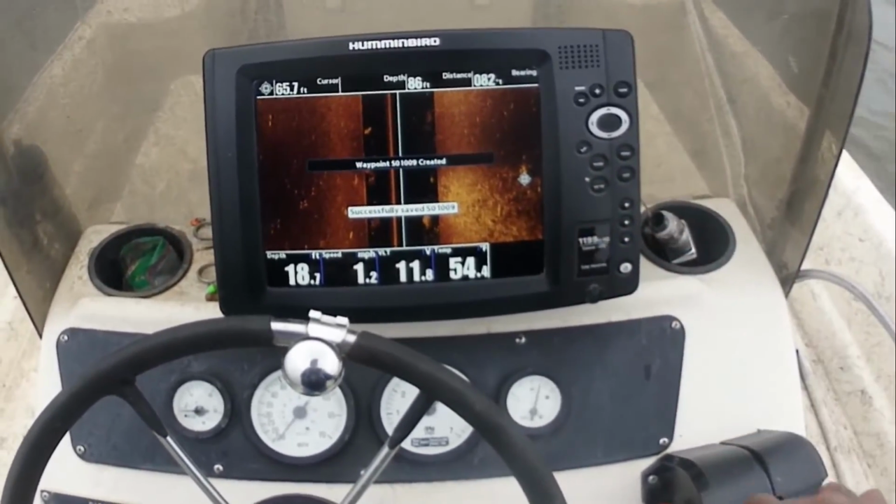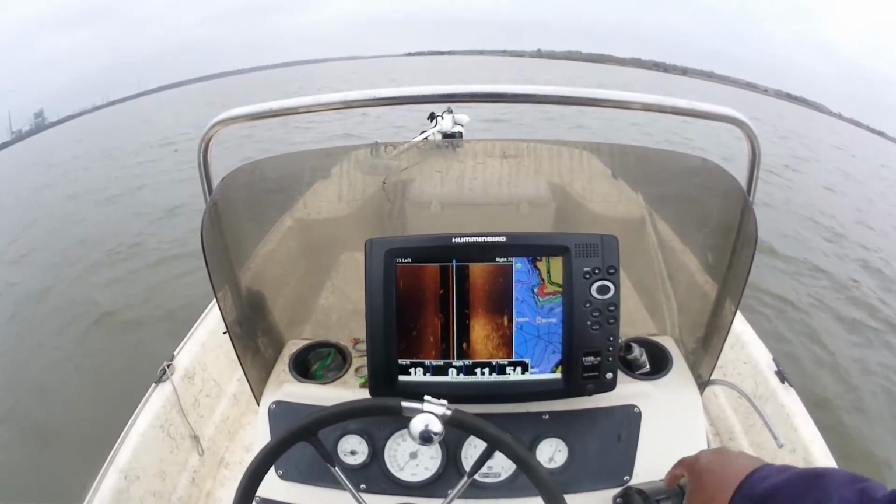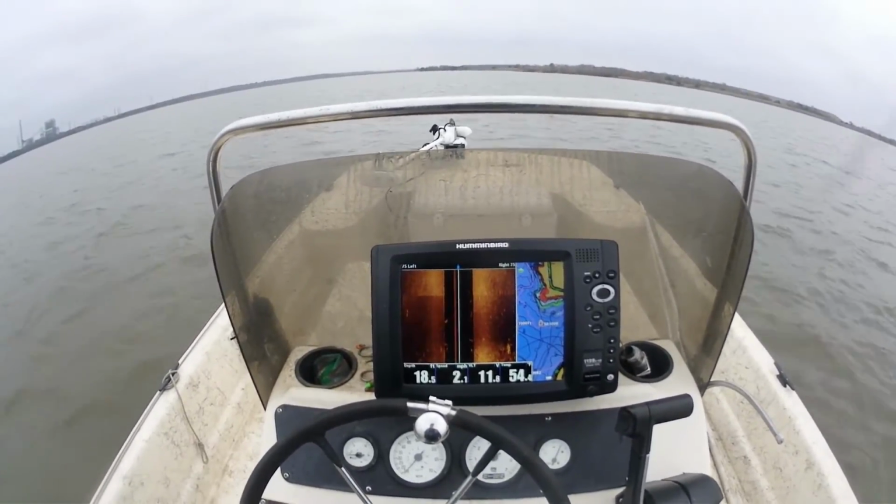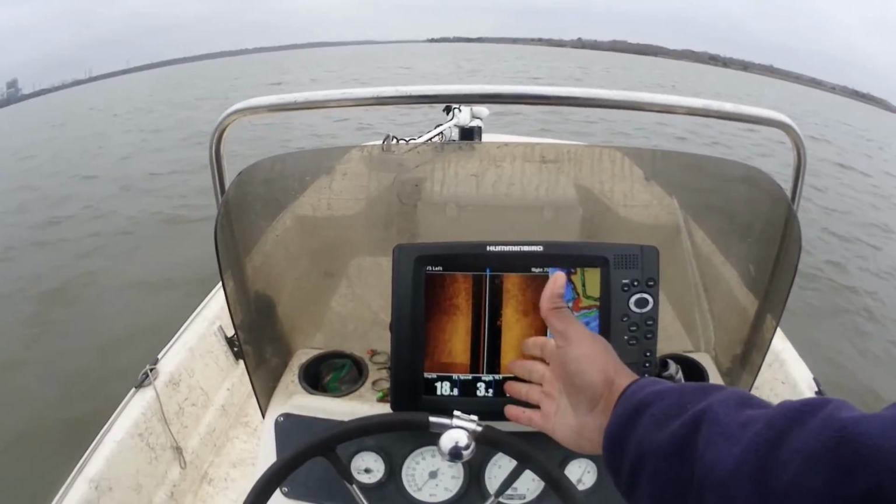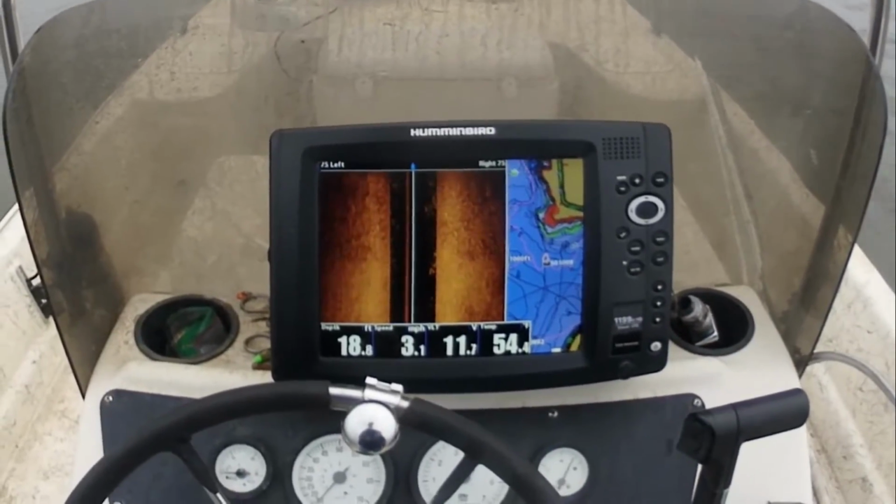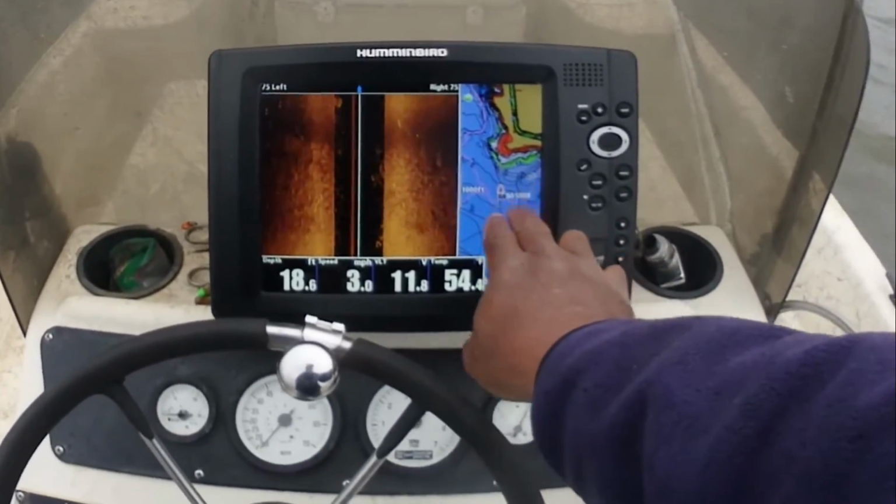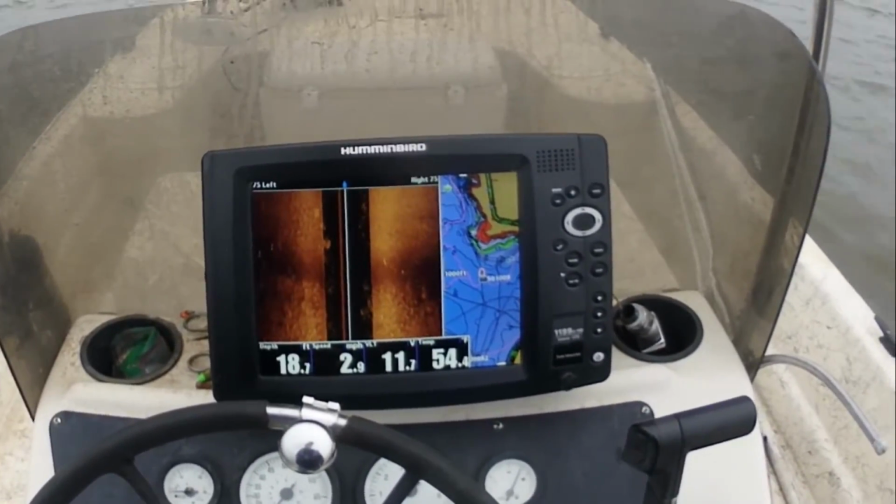Still putting that work in, y'all. How to get good at this stuff is to constantly put these things to work. I mean constantly. I've already been over here. I'm just gonna pass by it again, but just like that stump right there, I don't have it marked. I've been over here already, but I guess I didn't pass close enough to it. You see my track went right there. Just putting that work in. This is what it's all about.